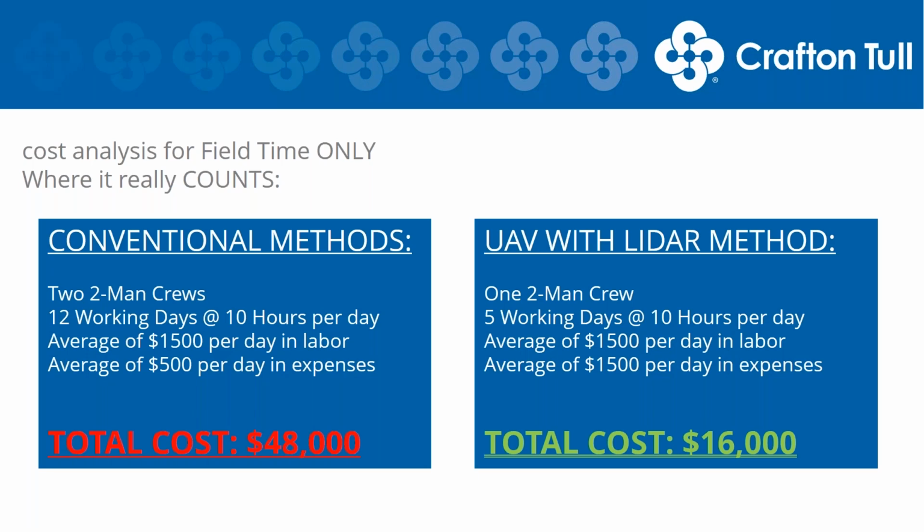So these numbers and these savings are fairly consistent when it comes to field time across all of our projects. We generally see a cost savings on field of about 40 to 70%, depending on the size of the project, location of the project, and requests from the client for deliverables. So that's a good cost savings that can be passed on directly to the client or marked up on your bottom line, however you want to treat that.